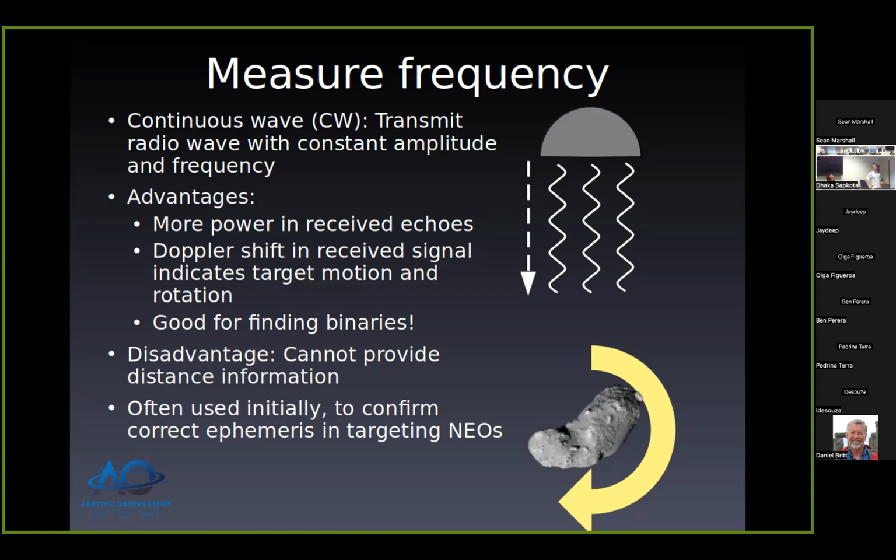In order to get that, there needs to be some sort of time structure in the signal that goes out. So either vary the phases or vary the frequencies that are being transmitted. So often we'll start with frequency only to make sure we can actually see the asteroid and switch to something more complicated.